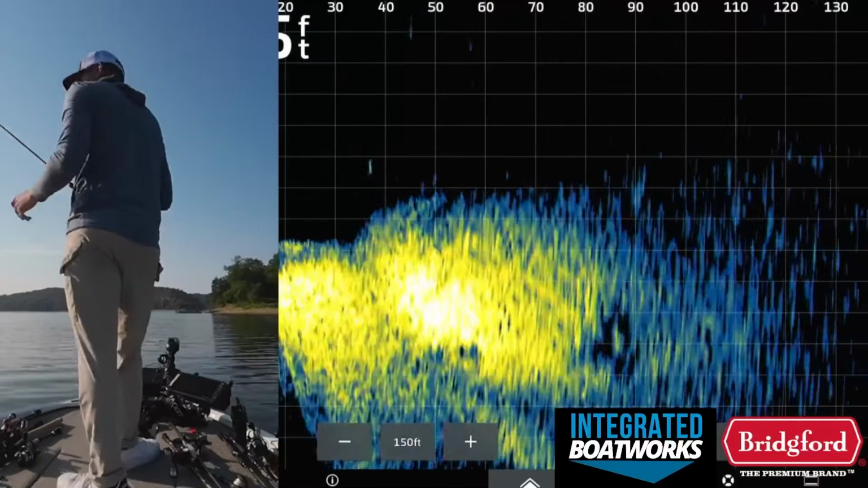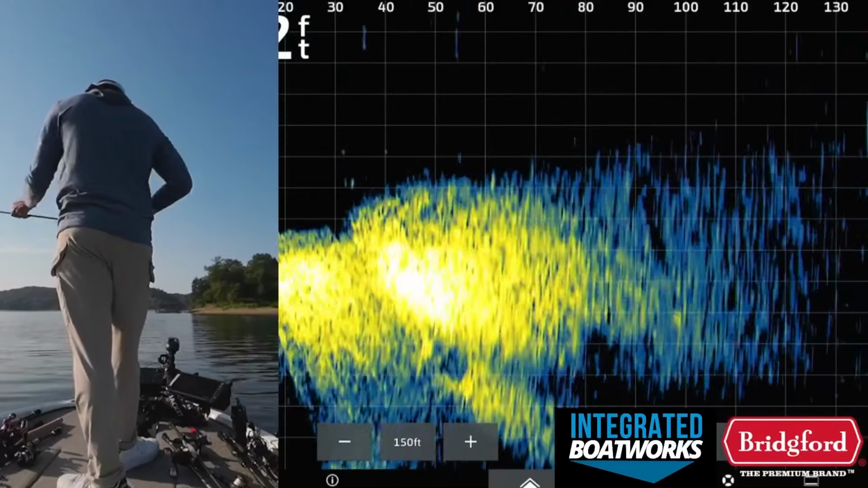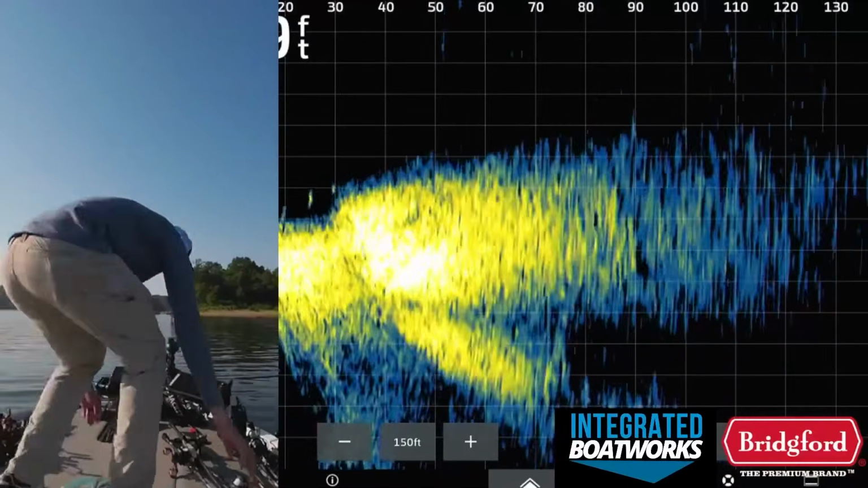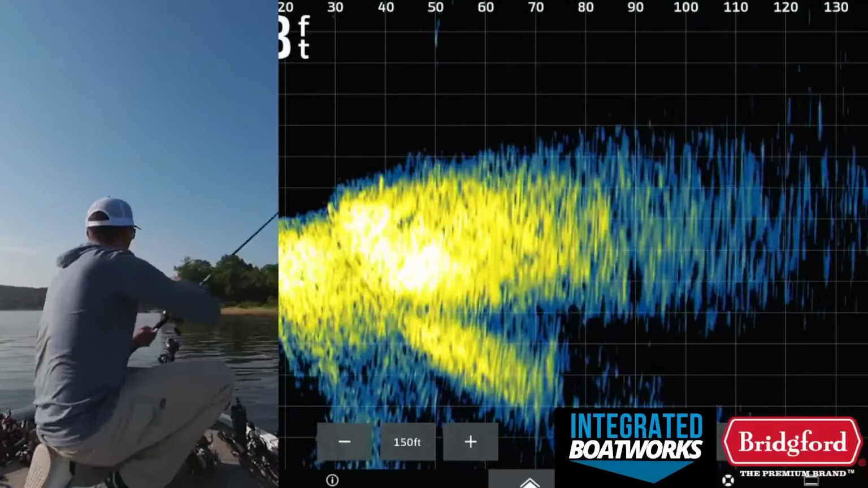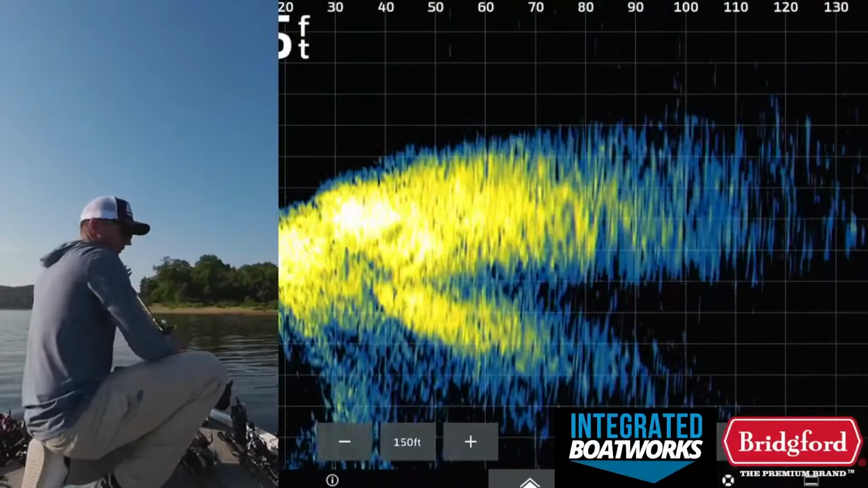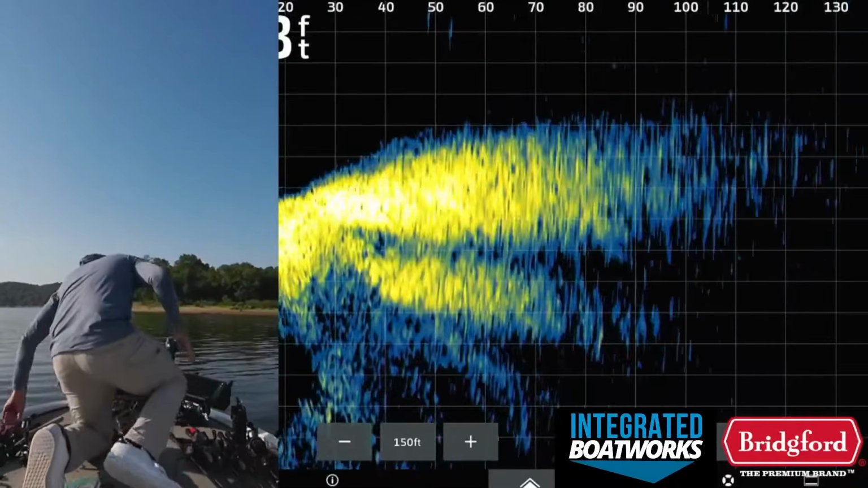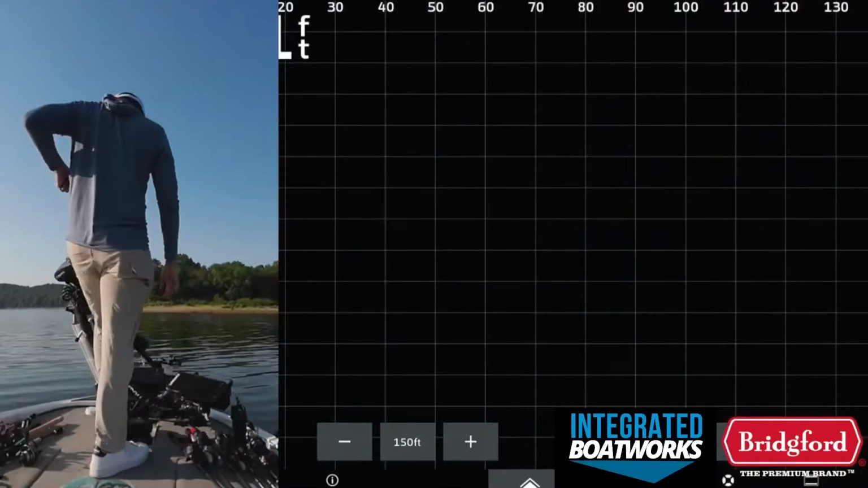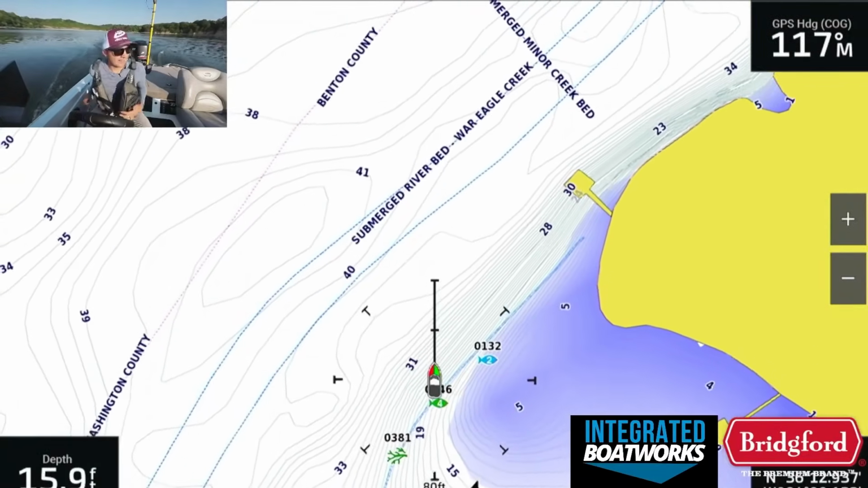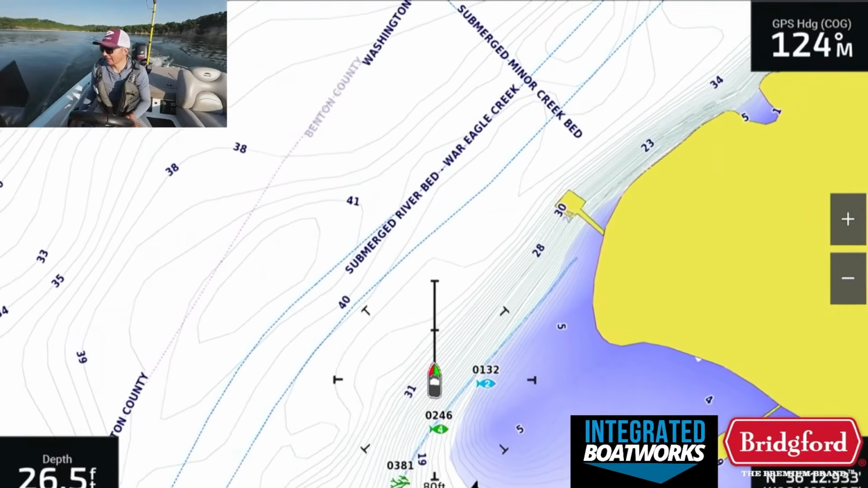Okay, let's roll. Got one more spot to graph, just to see if we can find a better school. This last spot was the best school I've found all year on Beaver. This next spot we're going to, if they're still there, which I would be shocked, we could catch them pretty well, but I doubt they're still there. But they might be somewhere in the general area, so we might be able to relocate them. Let's try to find them though. Okay guys, fingers crossed this is the spot, because if not, we're not doing too hot today.